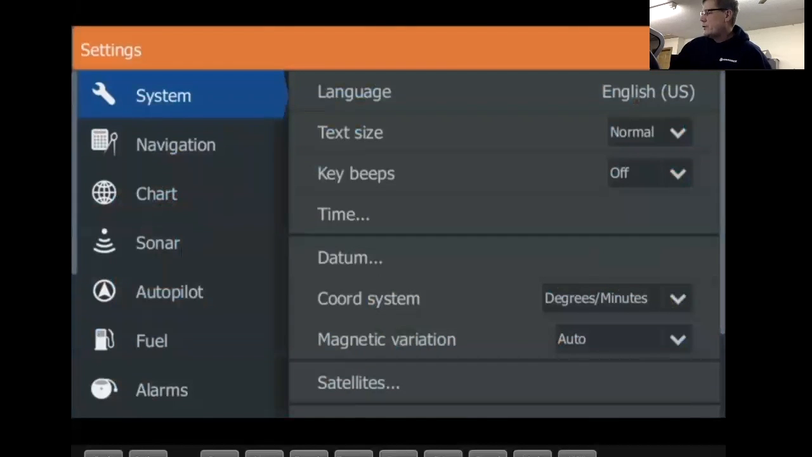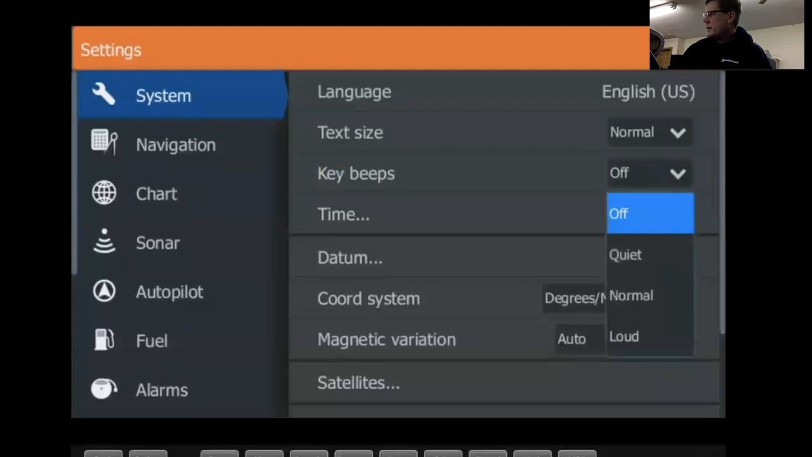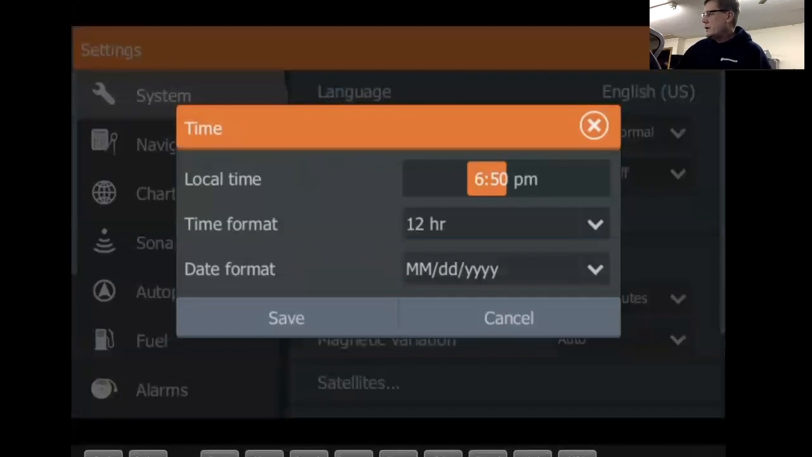Just kind of run through these real quickly. Again, these are all settings that I like to do for me personally. Starting at the top and running down: text size, I just keep it normal. Key beeps, I turn off. I find them quite annoying, but when you get your unit, the default is normal. Time, here's where you can set your local time. It does get its time from the GPS module, but if you need to adjust your time, this is where it is right here.